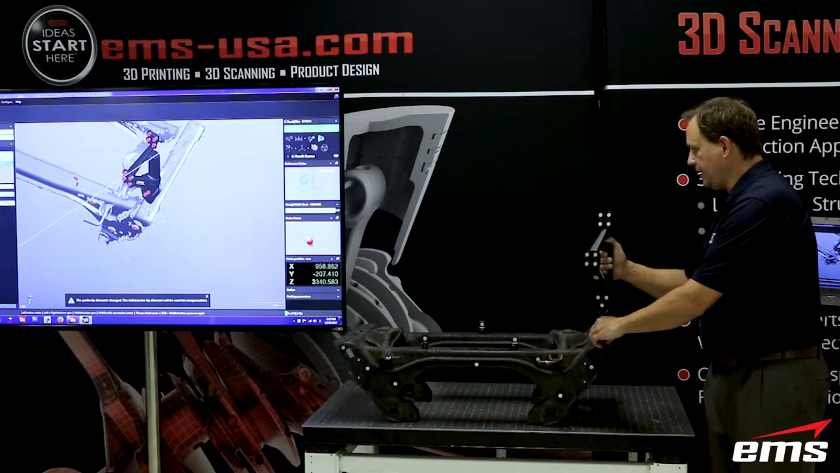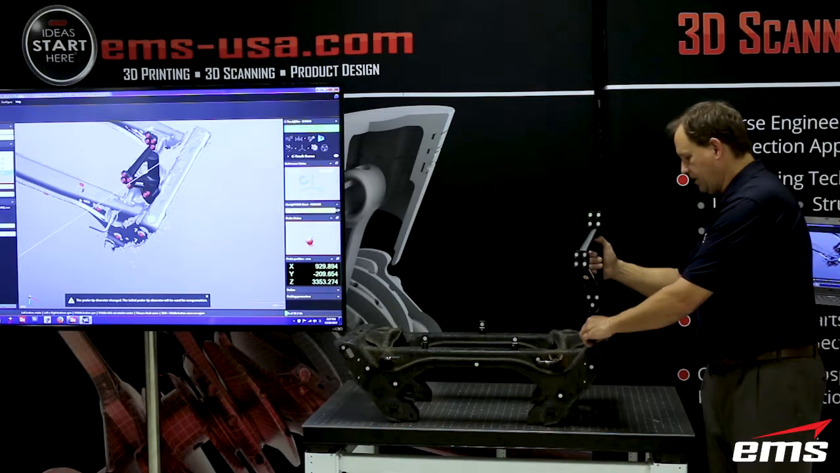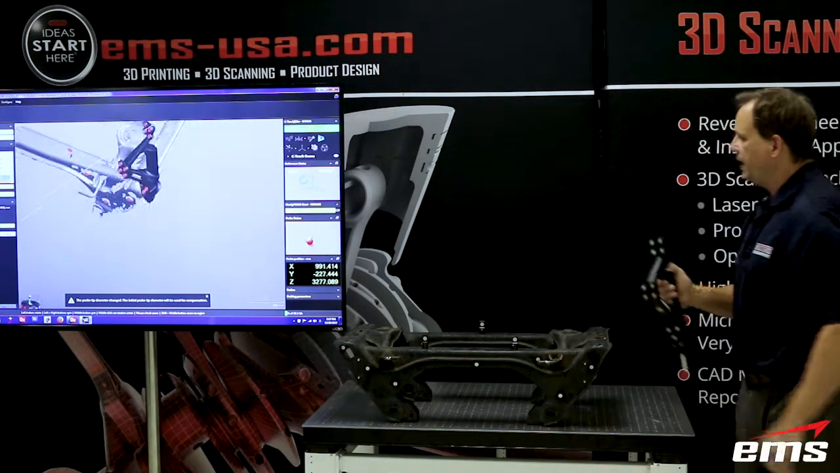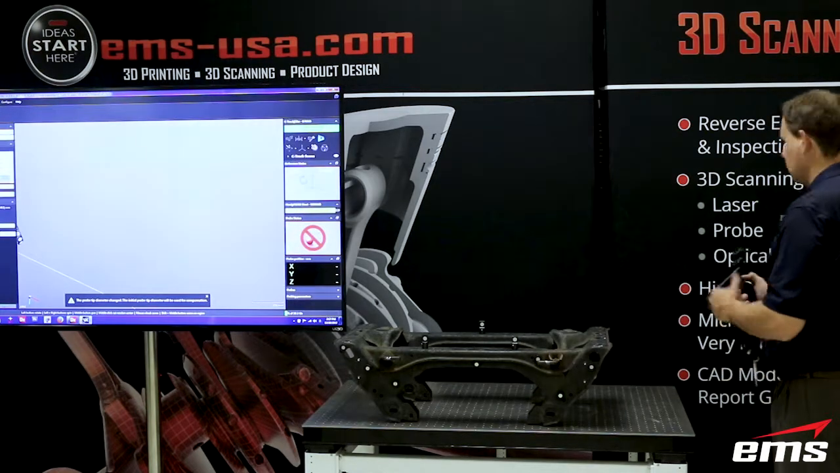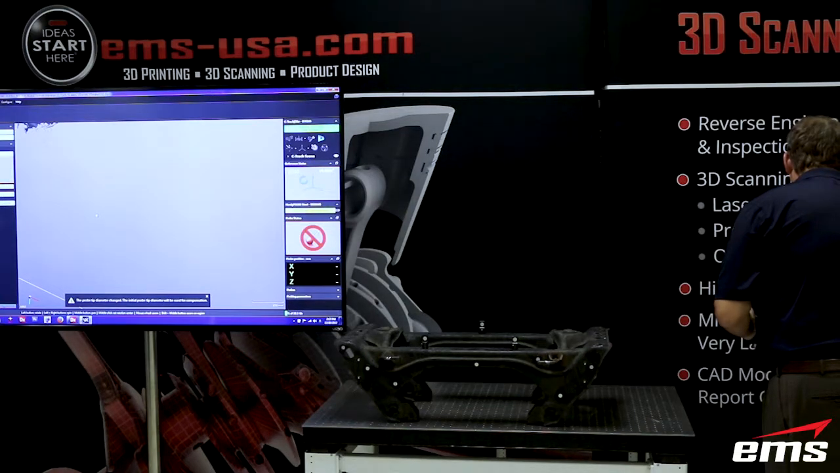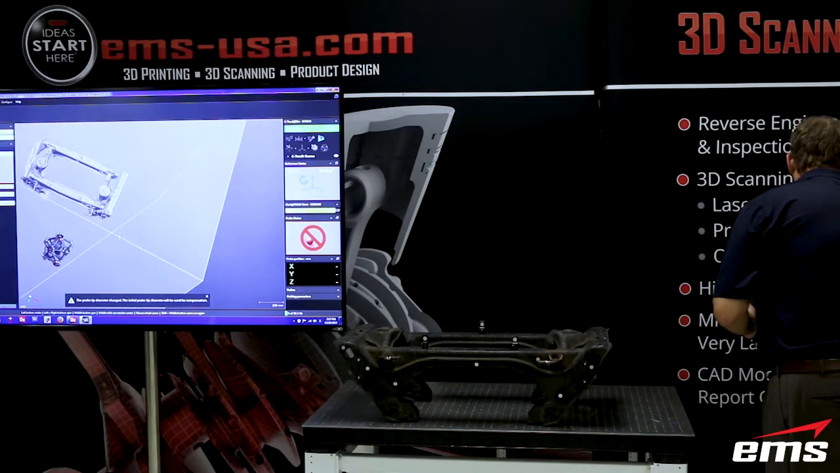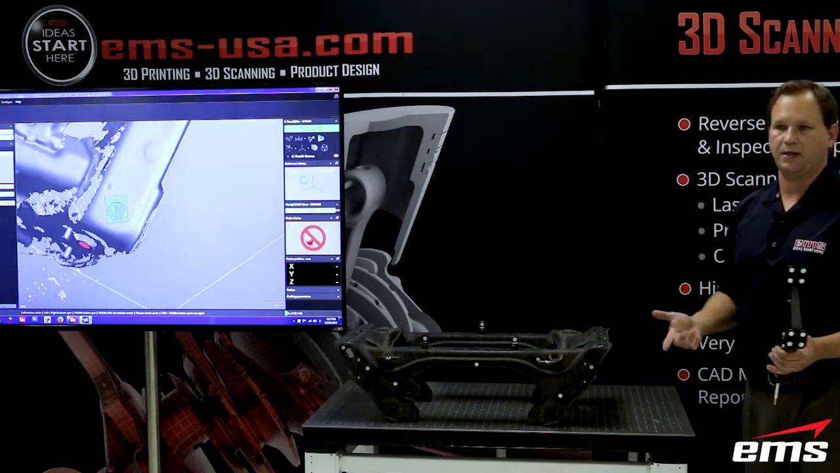Now, technically I need 3 points to create a plane, but I can go around and create as many as I want. Once I get it, I can long hold it to create that plane. So once I have that plane, I'll hit create, and if we zoom in, you should be able to see right there that plane I created.